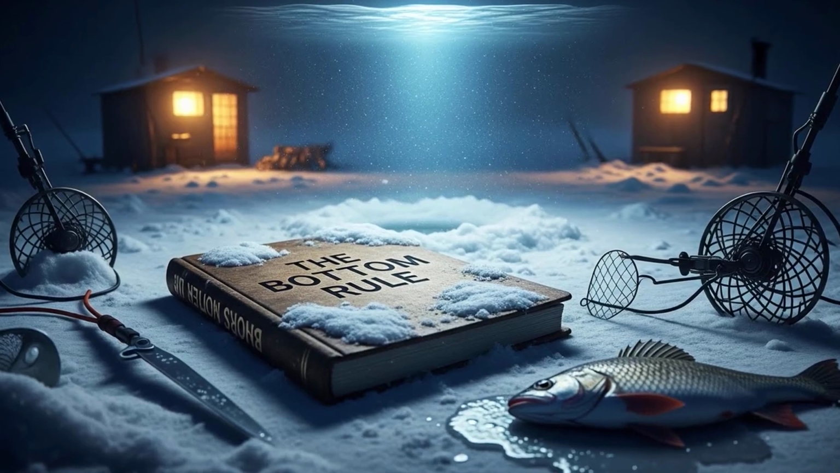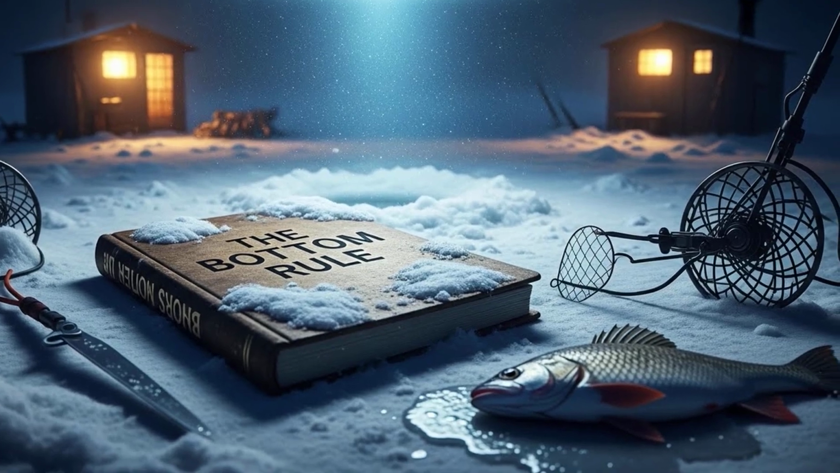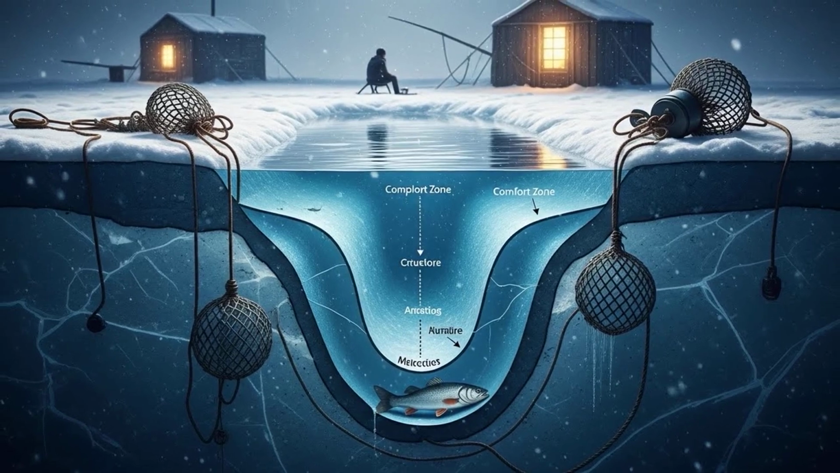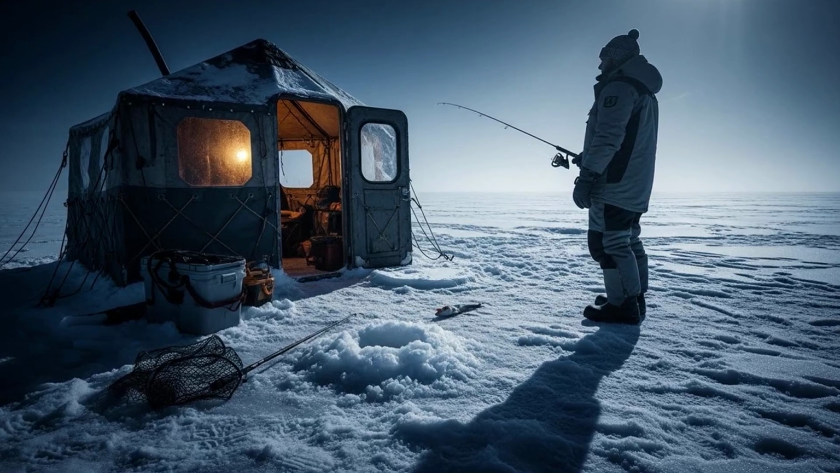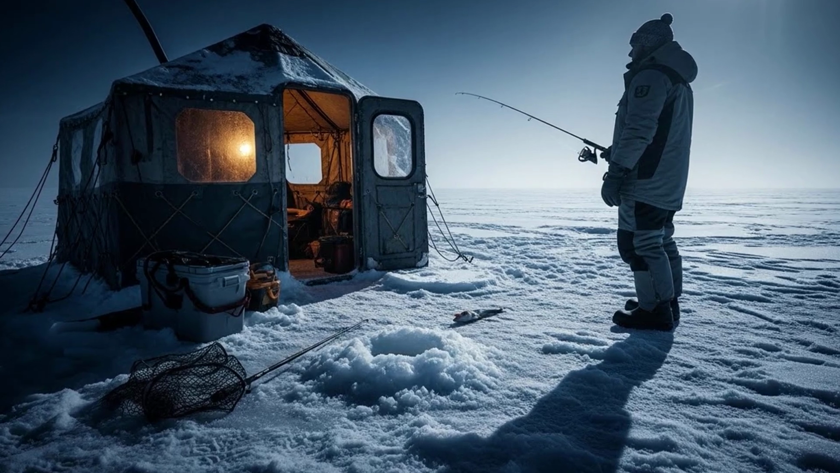Now, it is crucial to understand that 20 feet down is not a magic number that works everywhere. The key takeaway from this video is not a new, rigid rule to replace the old one. The takeaway is a principle. The principle is that you must abandon the assumption that roach are on the bottom and start your search in the middle of the water column.